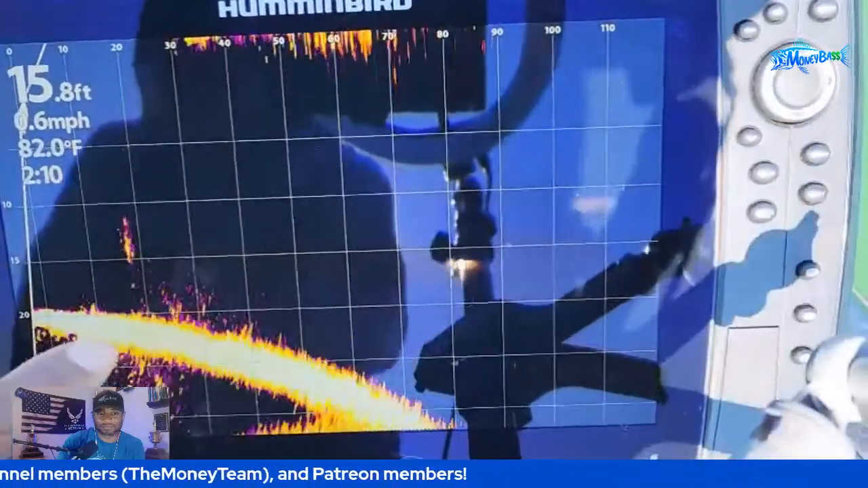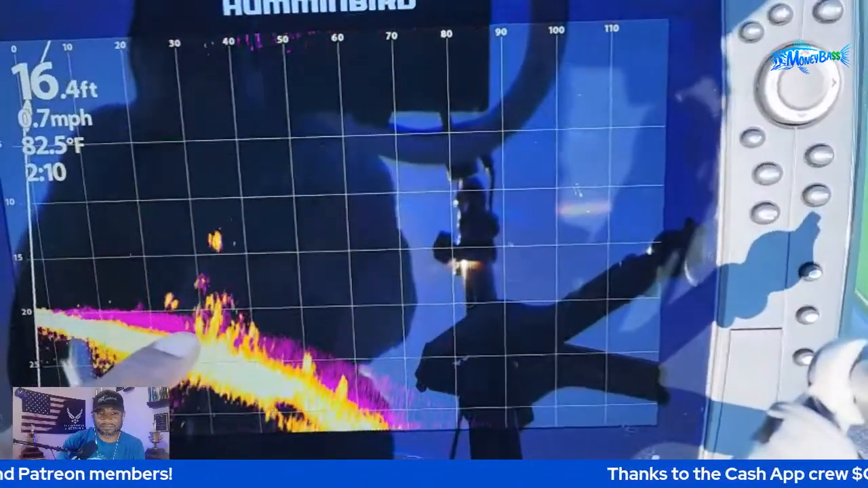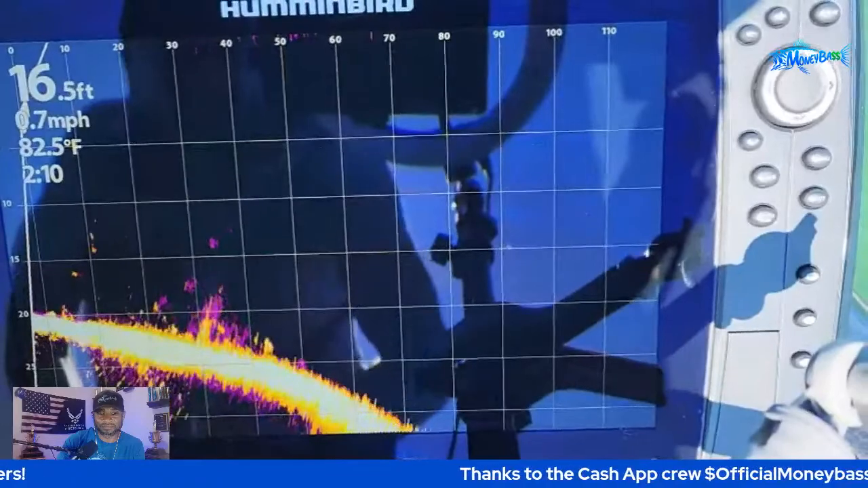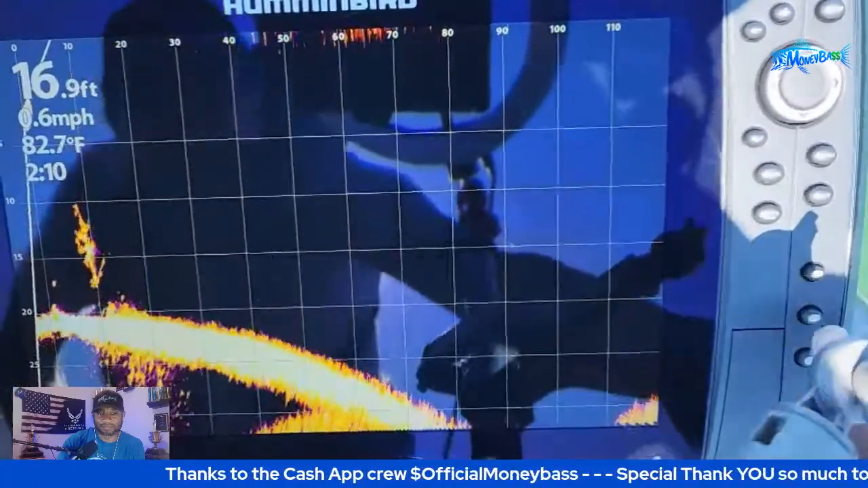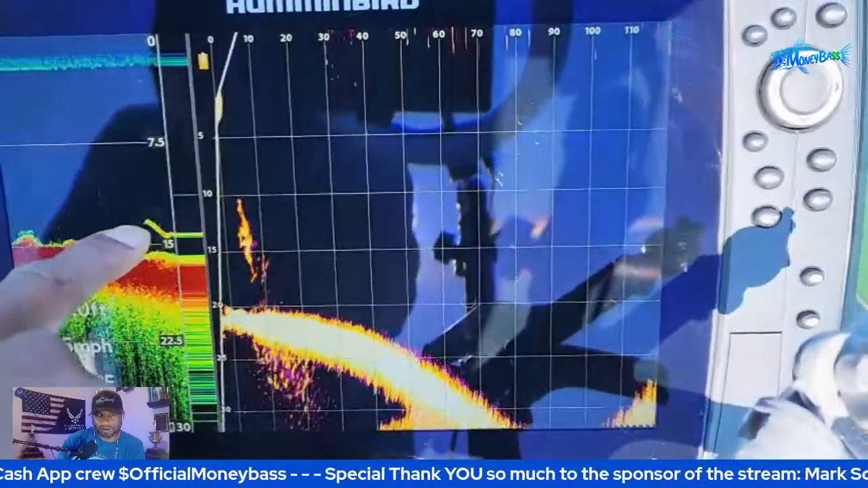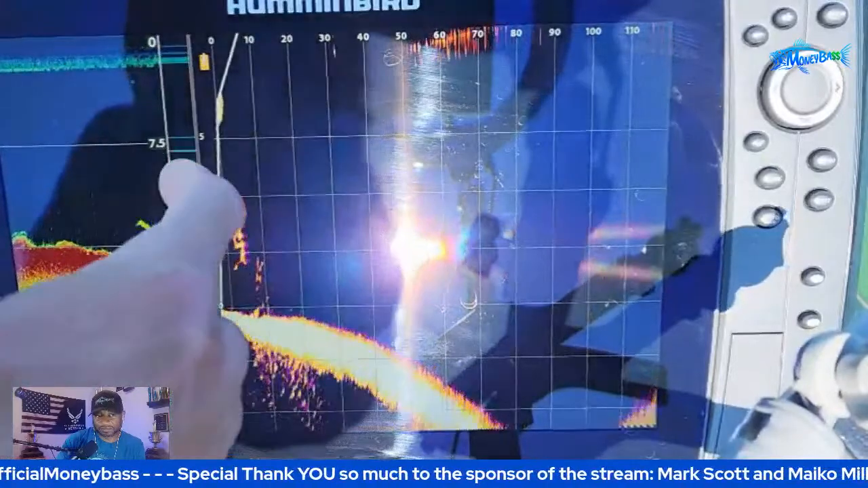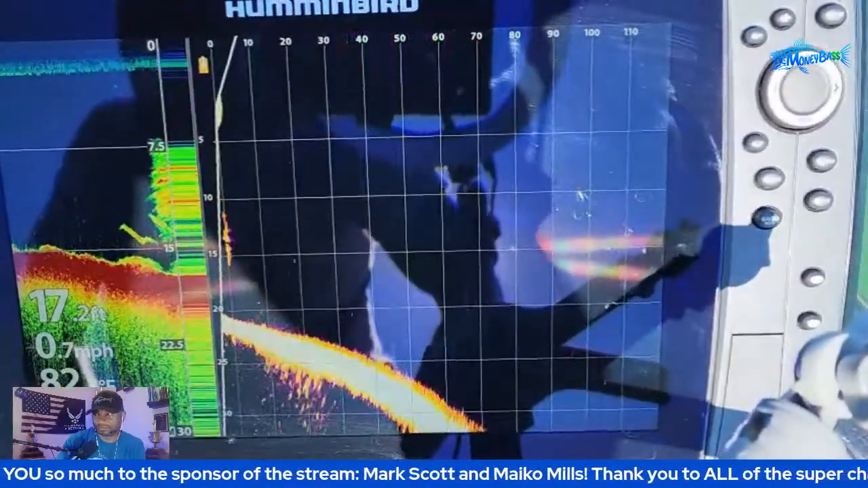All right, so we're almost over it right now, guys. I'm still just scanning around back and forth, but look at all those fish. Now we're just about on top of it. Now let me just go ahead and switch over to sonar so you can see how it looks on sonar as we get on top of it. All right, that right there is a nice sized fish. Now we're coming up on that cover and we're going directly over it.